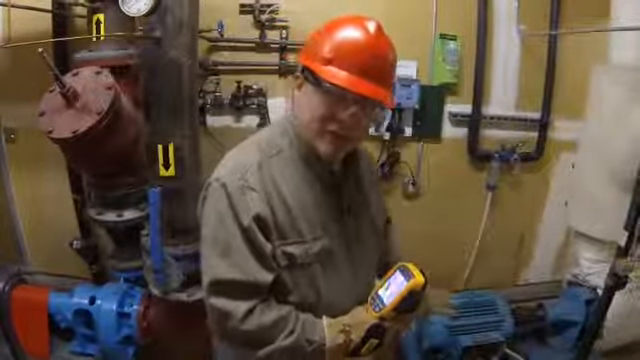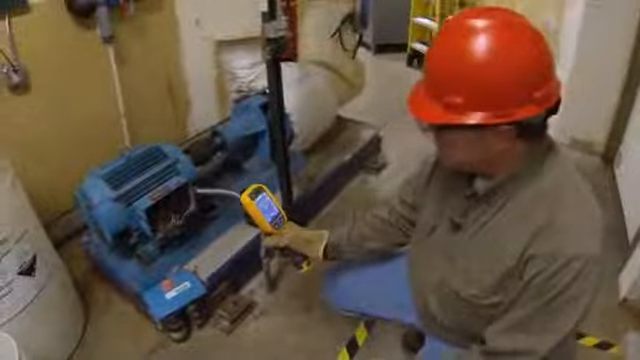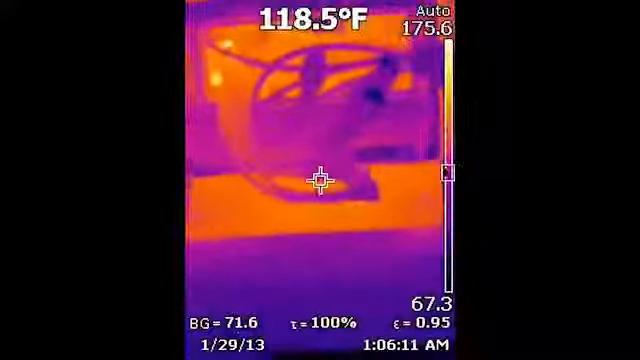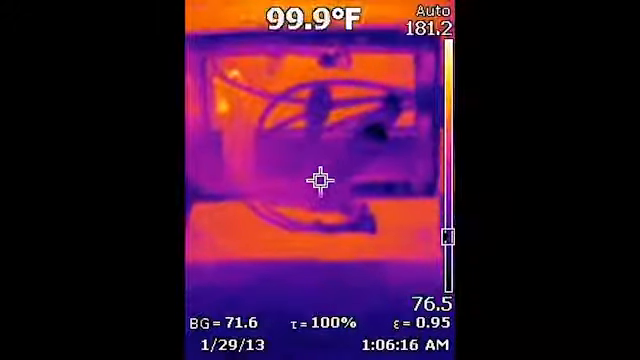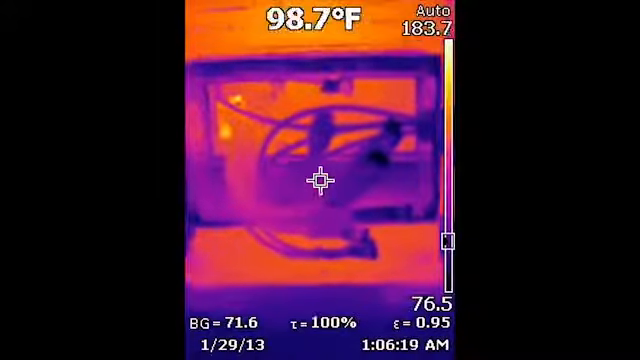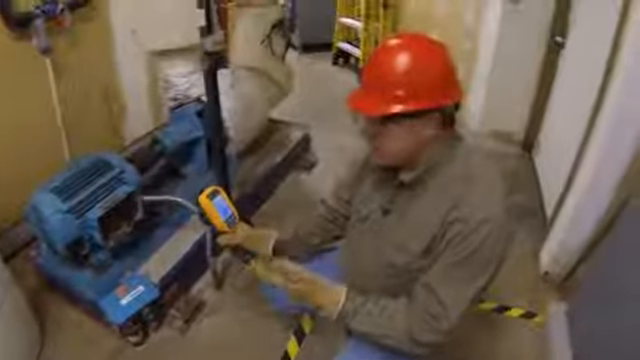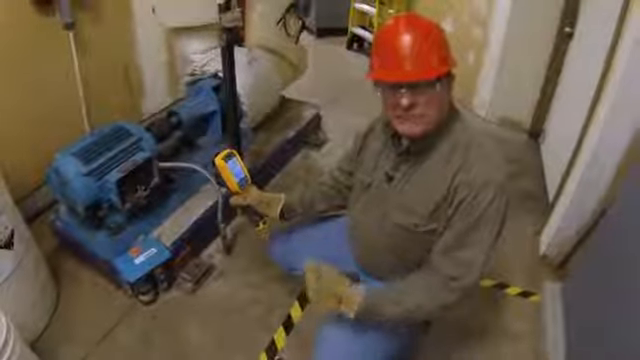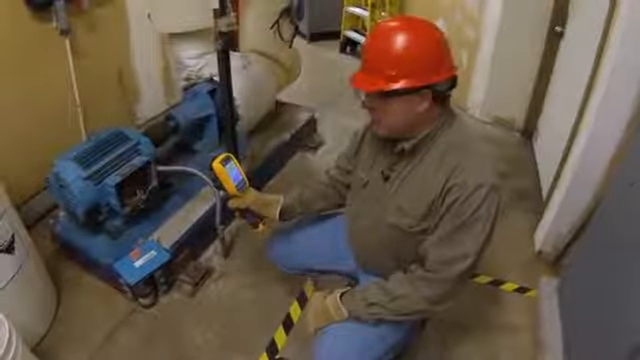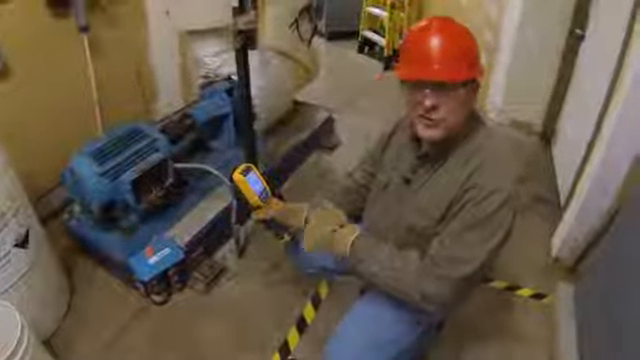Next thing that I'll move on to is the electrical itself here in the termination box. I'll look for high resistance connections. So I'm not seeing anything here, but if I were to see a high resistance connection, it could be too loose, too tight, strands broken on the line, something like that. That will dissipate some of the electrical energy you want to actually make the motor work, and it will dissipate it as heat, as waste heat. And it might not be a whole lot every year, but those kind of connections add up, so definitely take a look at those.